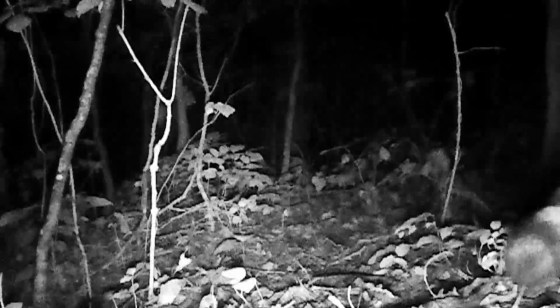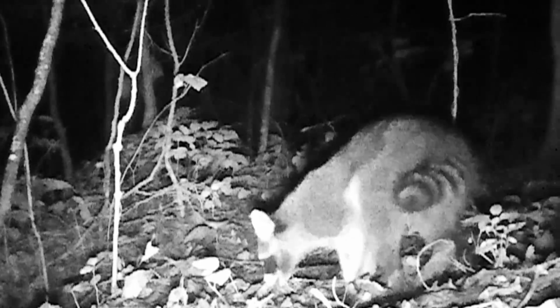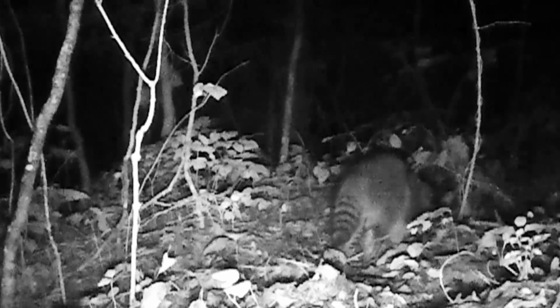And here's one that's hurt. Hurt its leg. Bless its heart, I hope it gets okay. But it's out foraging no matter how bad it is. Gotta eat. Moving on through. Bless its heart.